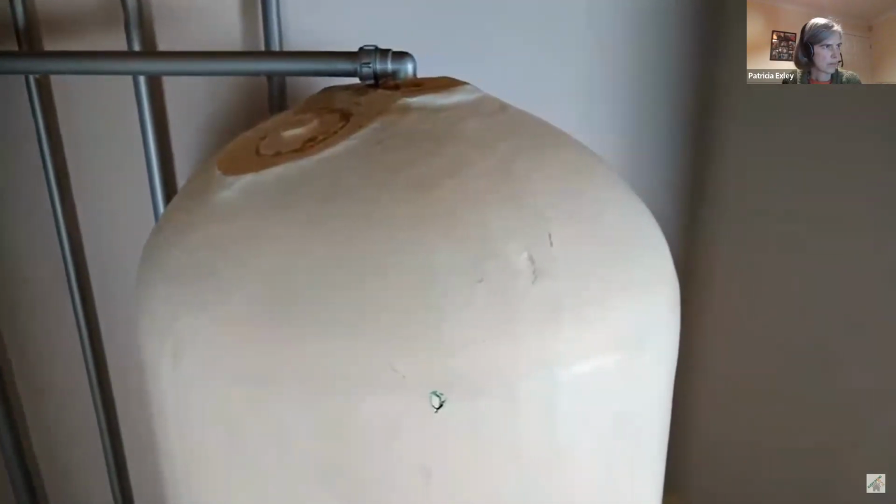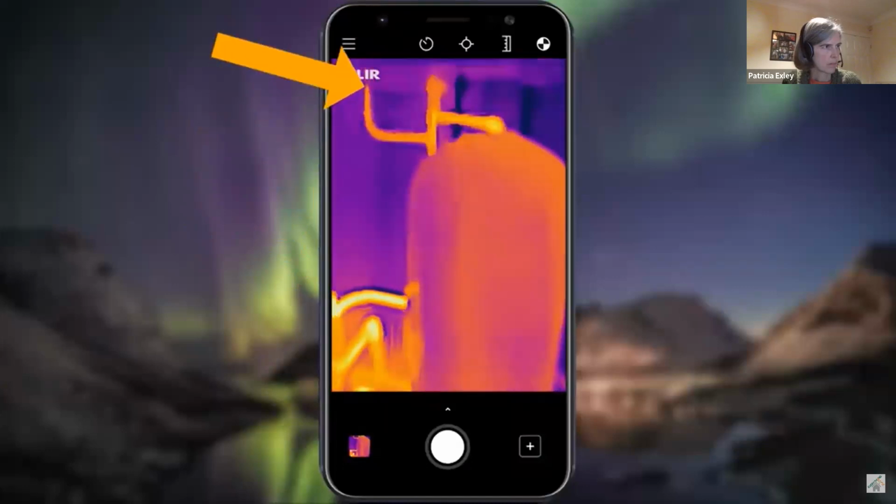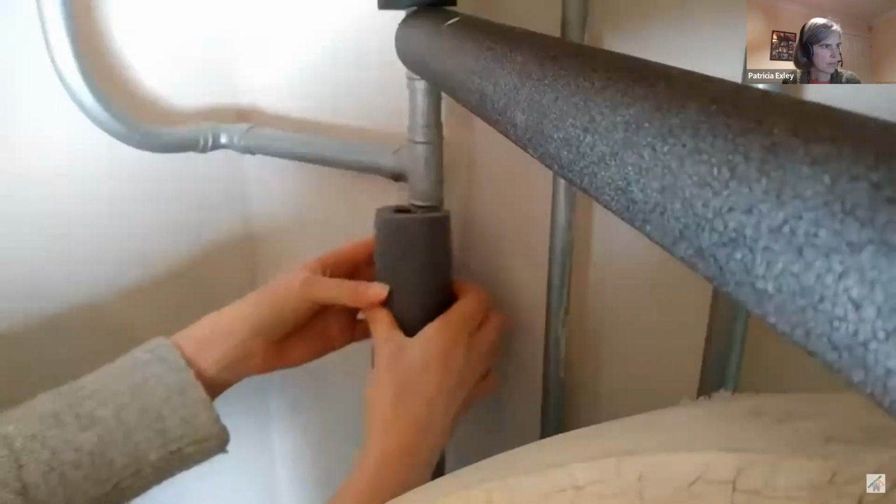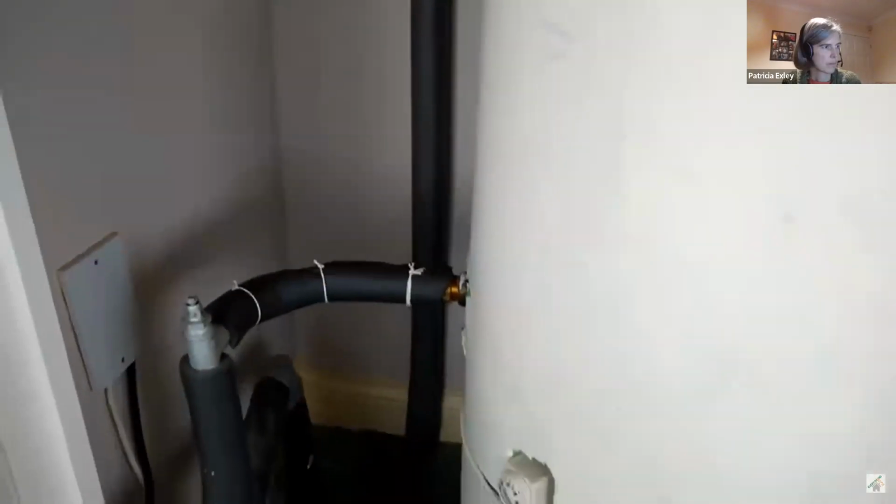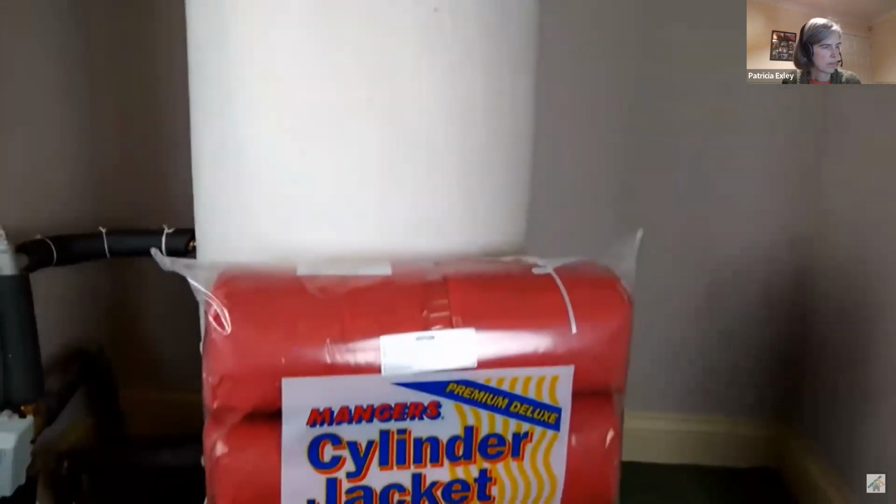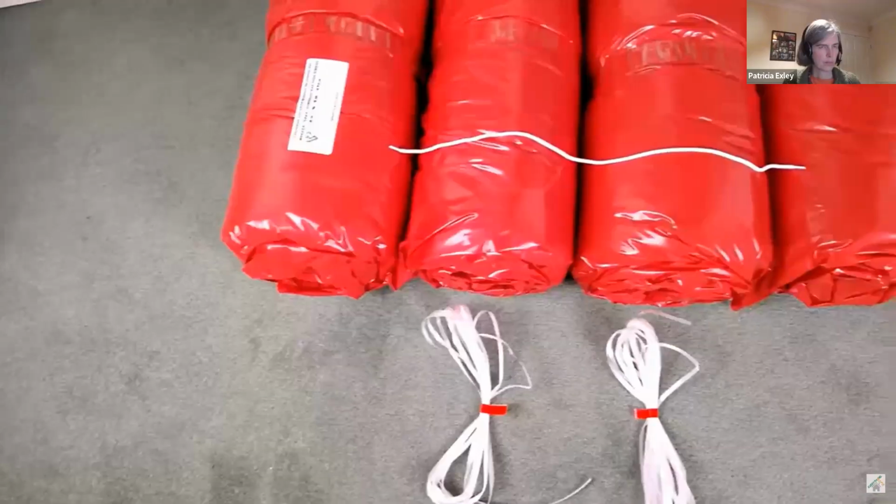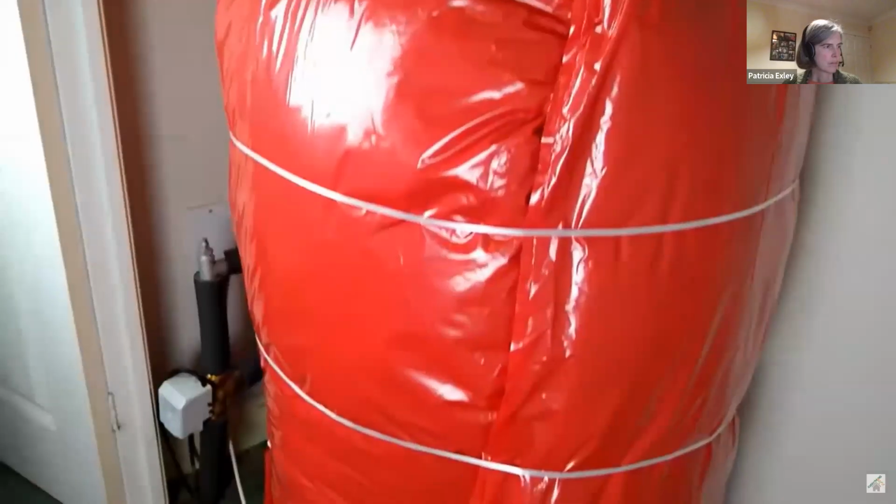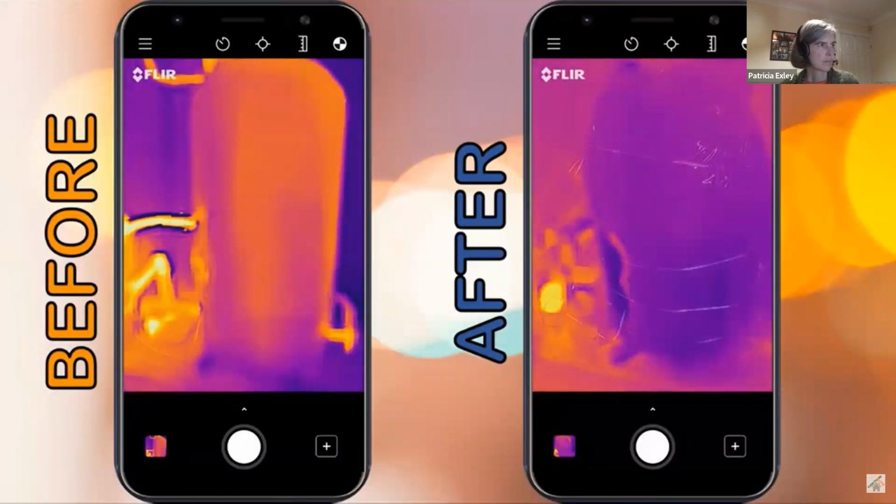Finally, we have a hot water tank, and you can see the heat transfer from the exposed pipes and the top of the hot water tank itself. For a few pounds we were able to buy some foam pipe insulation lagging and easily install this ourselves to the exposed pipes. A hot water jacket as a one-off cost for around £15 can save you up to £20 per year, according to the Energy Savings Trust. Again, this was installed easily as a quick DIY project. You can see the difference it makes here.